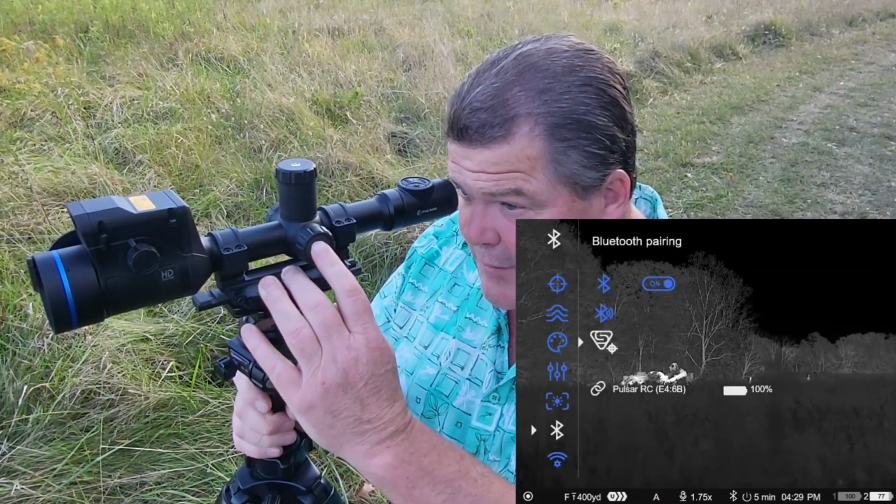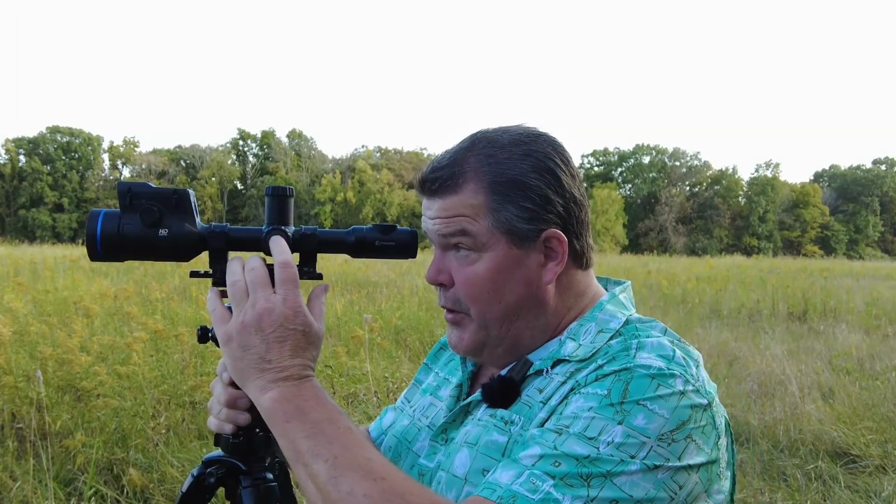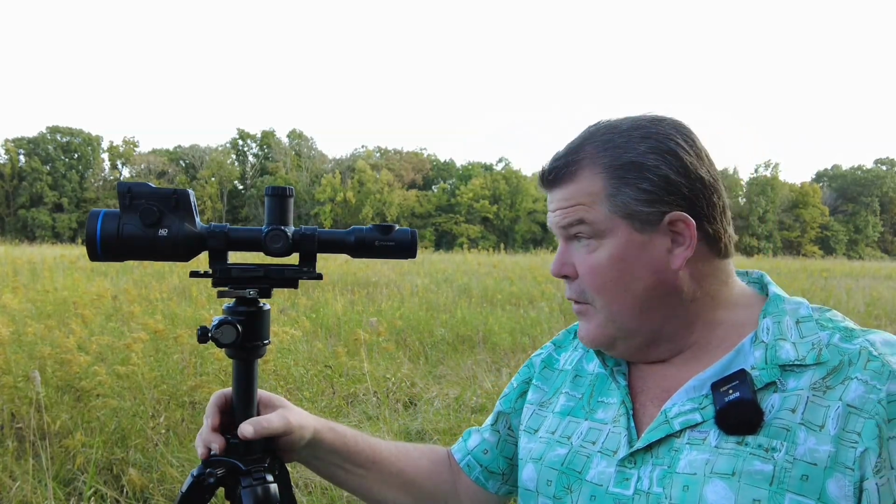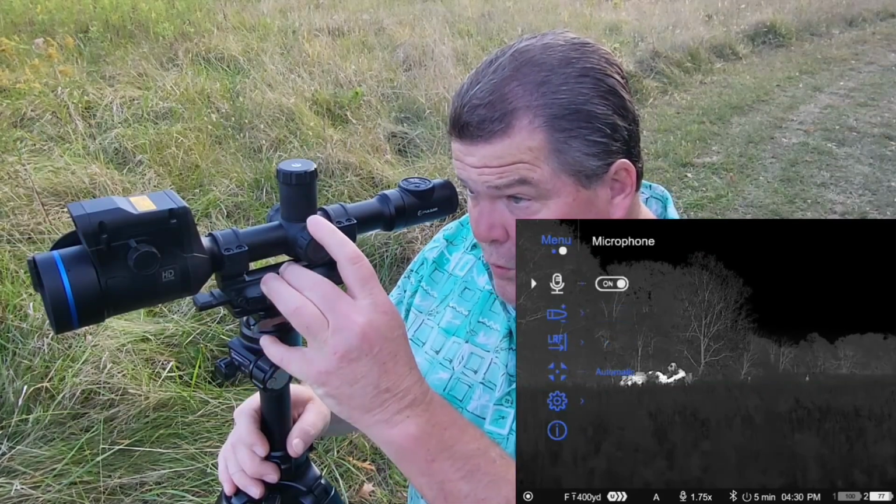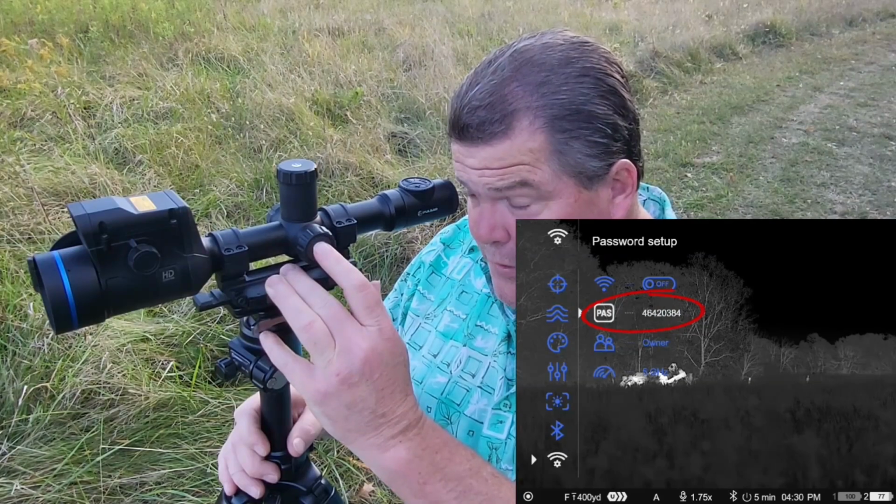So long press to get back out of that menu, and we're down here to the Wi-Fi settings. Wi-Fi settings is going to be pretty important on the new devices, because after the 3.3.100 firmware upgrade on the new Pro devices or LRF devices, you'll have to go in there to find your Wi-Fi password. Previously, all devices had a generic password, 1 through 8, from the factory. Now, as a security update, all the devices have a unique password for your individual device. So you're going to long press to get into the main menu, roll to the Wi-Fi settings, short press to open that, and you can see your password visibly there on the screen.